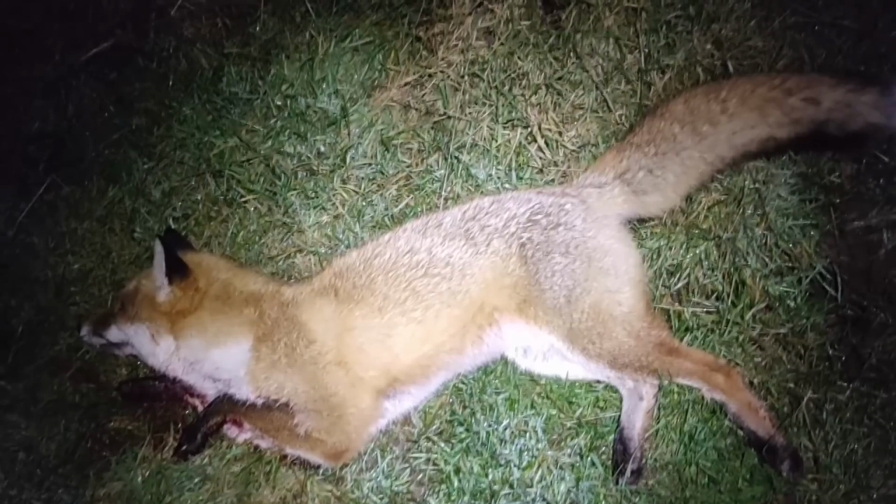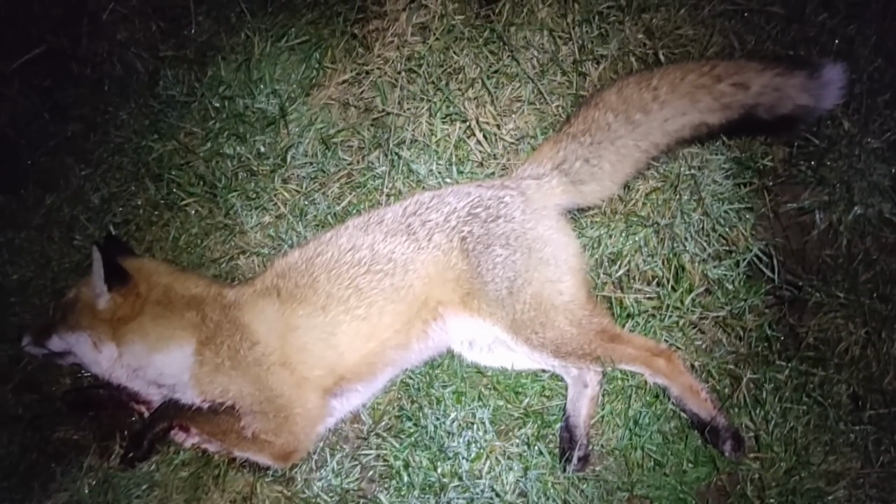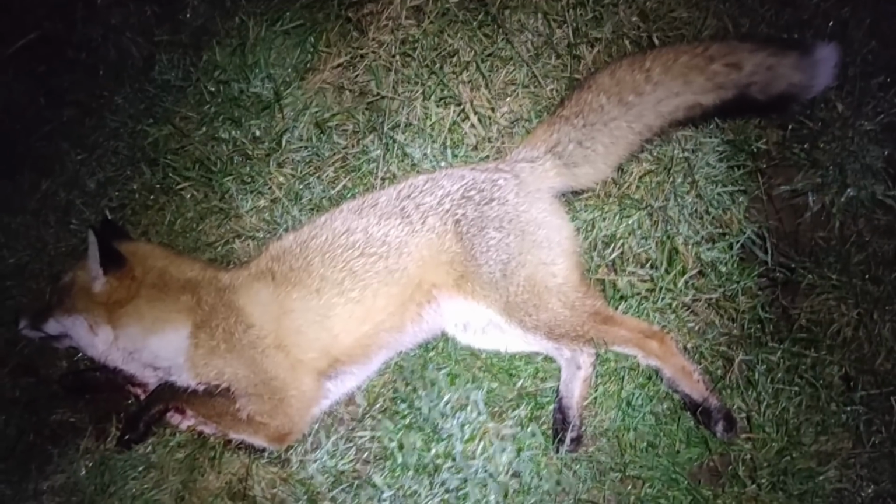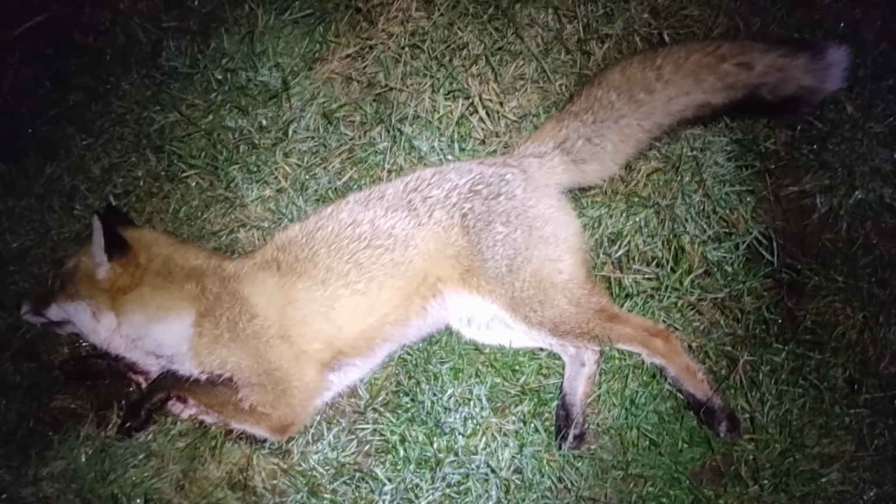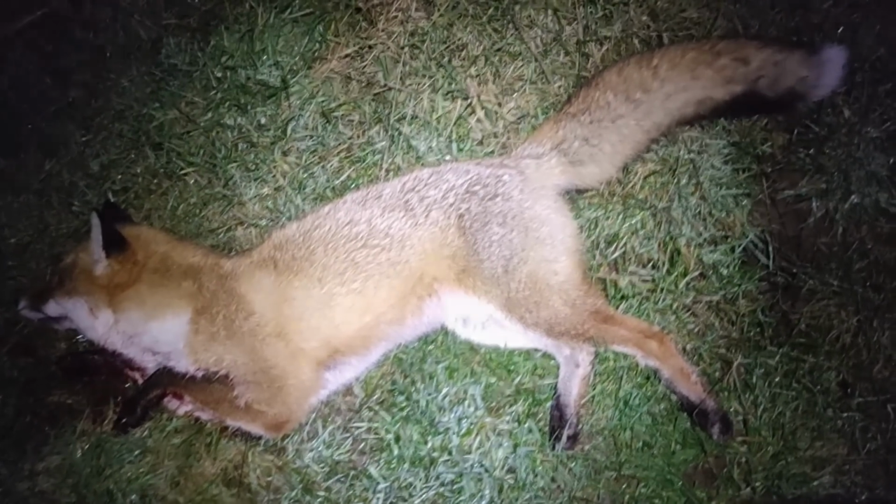Right, well that's another vixen. That's 3 so far. The distance was only about 80 yards, I think, something like that. Not too far up the bank side. So we'll carry on, see what else we can get.